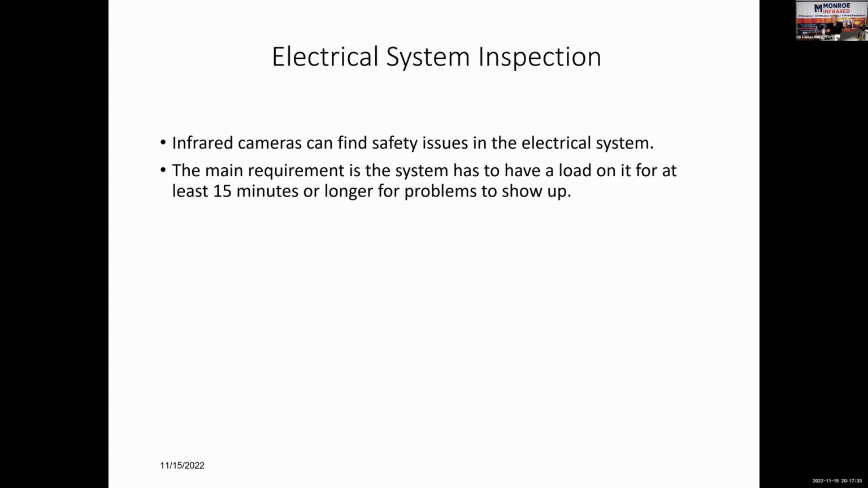If you've got a breaker feeding 6 outlets and there's nothing plugged into those 6 outlets, there's no load on that circuit. You could have a significant problem with one of those connections in that circuit, but without any load, you're not going to have any heat. So you've got to have load on the electrical circuit.